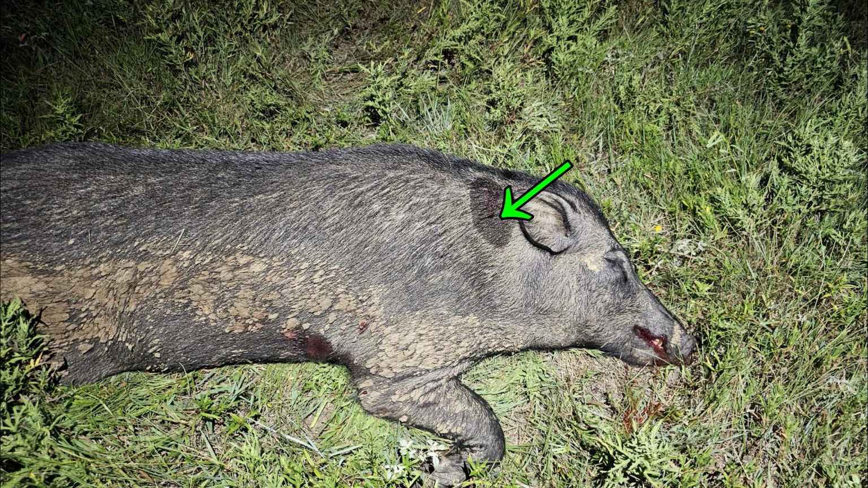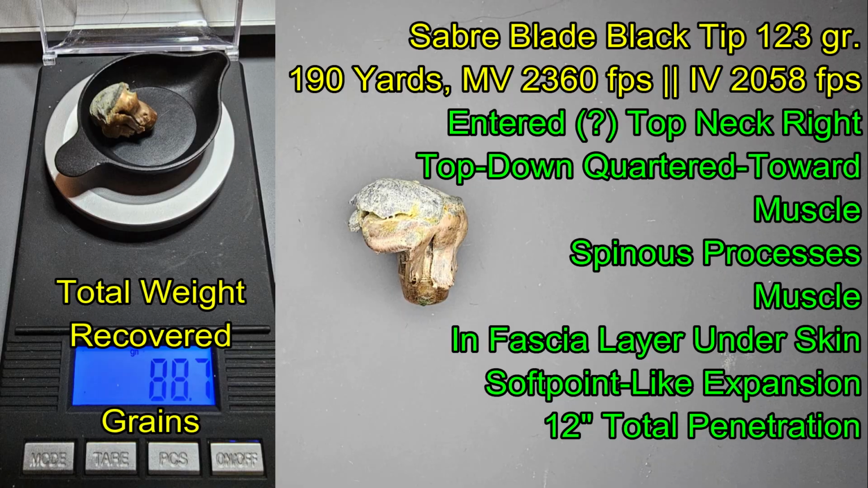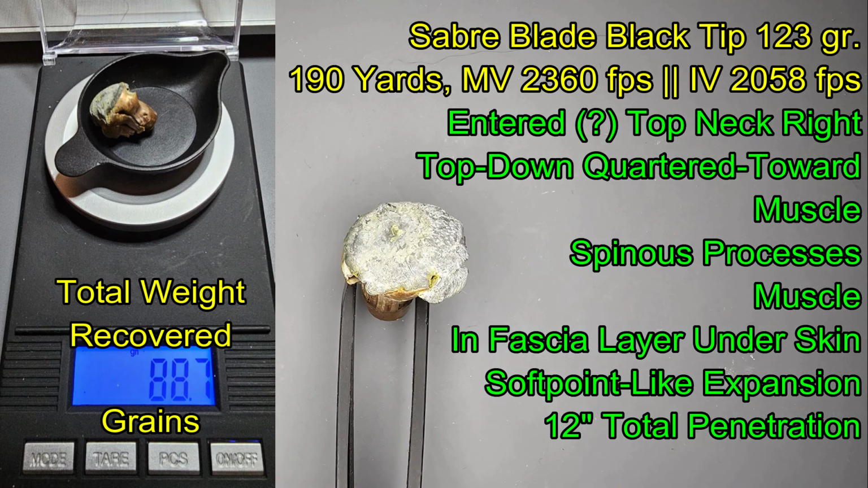The second shot at 190 yards was high on the neck, and I believe we do have the bullet recovered underneath the skin. This shot of the Sabre Blade Black Tip 123 grain bullet at 190 yards entered the top of the neck and, top down, quartered toward, going through muscle, hitting 2 spinous processes on the thoracic vertebrae before continuing down alongside the shoulder and stopping underneath the skin in the fascia between the skin and the muscle.